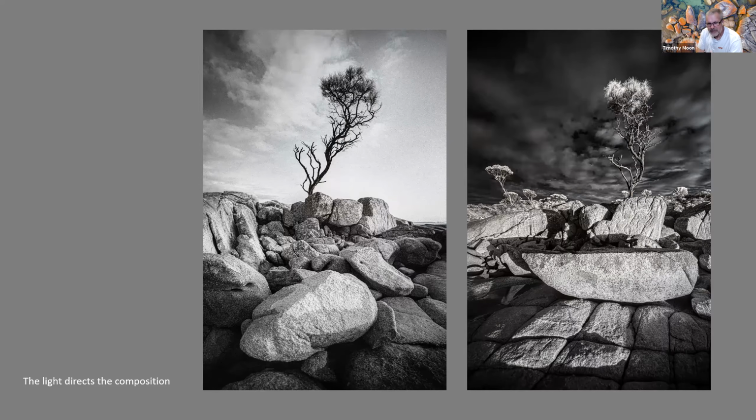So my preconception of what I wanted to capture, I had to put aside and say, well, what's the light telling me? What's the light giving me? What's the composition that the light has given me? And that resulted in the image on the left. So by having gone through that experience in the infrared, that might also help influence you when you come to taking your normal imaging.